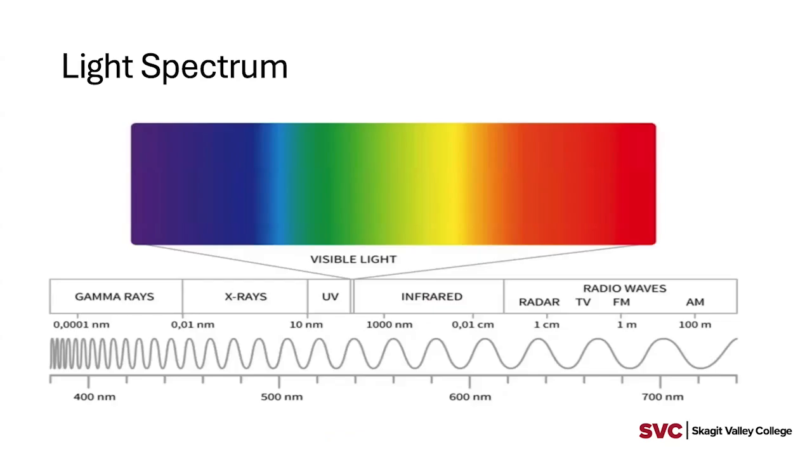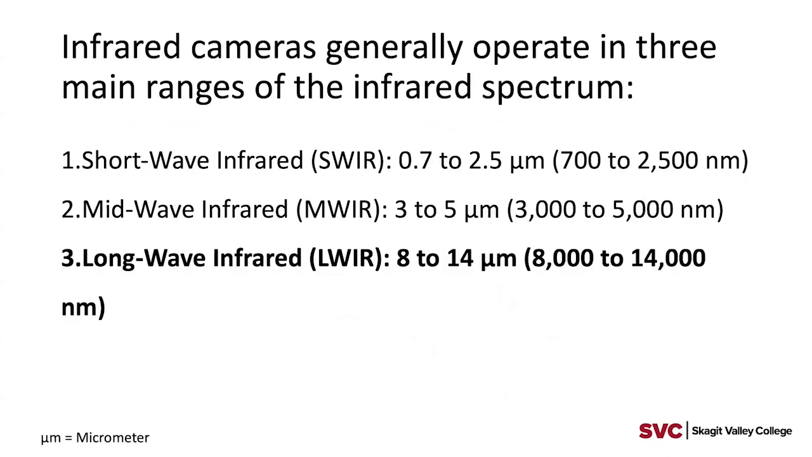This kind of reminds me a little bit of junior high science, but just as a quick reminder, the light that we can see as humans is really quite narrow in the wide spectrum. Over to the right in this diagram, you can see the infrared band, and it's in that band that these cameras operate. Depending on the camera, they operate in a variety of parts of that spectrum. Number 3 is really the range of the cameras that we deal with.